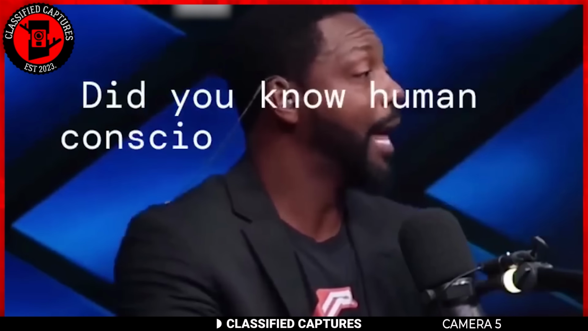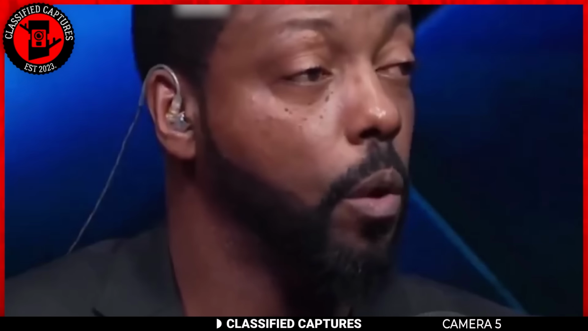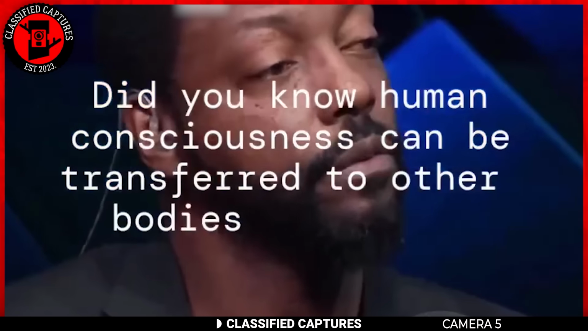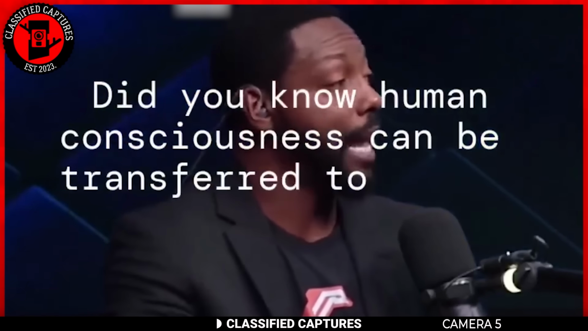DARPA has a project called the Avatar Project. In an Avatar Project, they have a symbiotic link from a soldier underneath a mountain somewhere, like in a bunker, connected to a field robot. And it controls it through a mind connection. If the robot is destroyed, of course, the soldier doesn't die. And the only thing that stopped us from transferring consciousness from one brain to another was data storage.